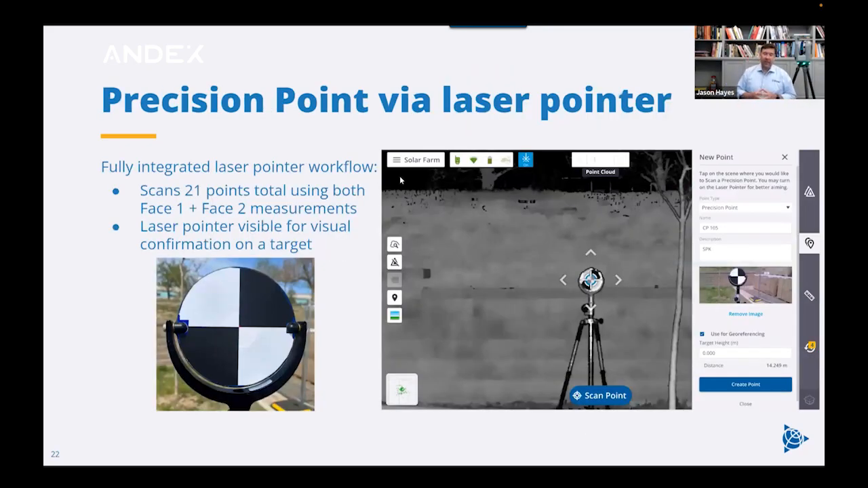Also mentioned the laser pointer in the instrument. So you can't see it here, but if I turn it on, it just finds a green laser point. I can look on the screen where I've done the scan. I can tap somewhere. I can create what we call a precision point. And then I can also turn on that laser pointer to point at it so I can see exactly where that shot is going to be taken in the field.